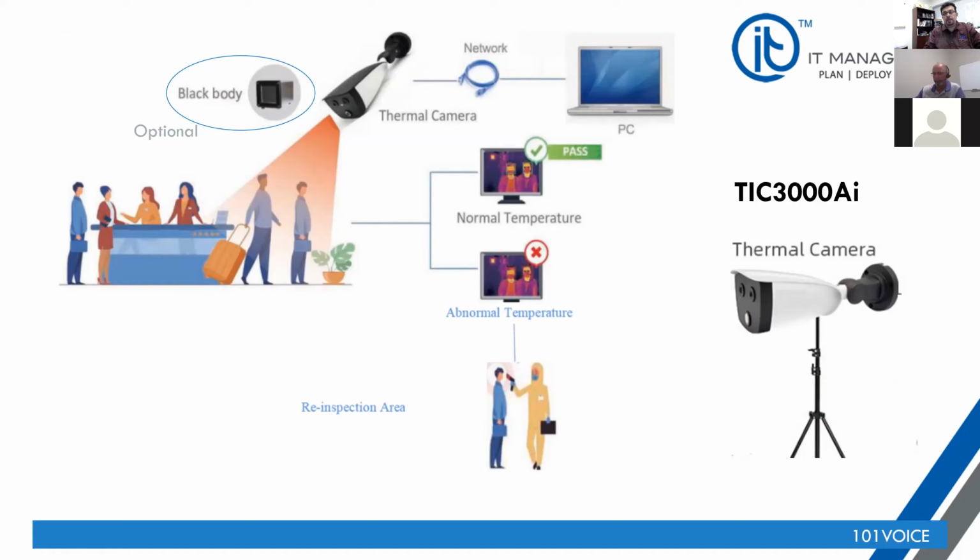And as people are coming into that perimeter, the camera will scan them and record their temperature. Now, it can be connected to some kind of alarm, or to a monitor for further screening or inspection. What you see also in this image is that optional black body.